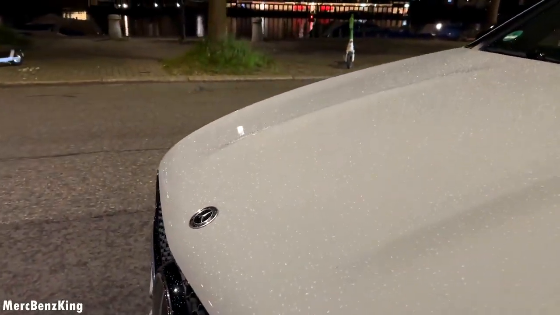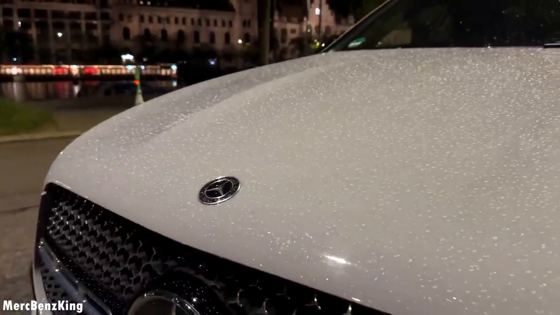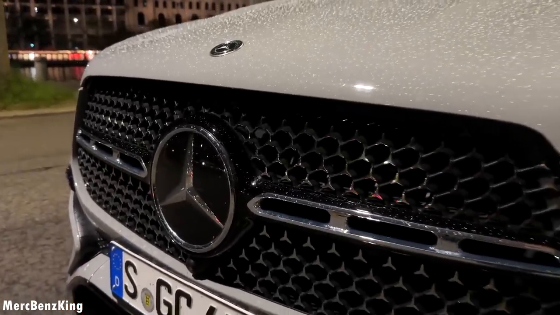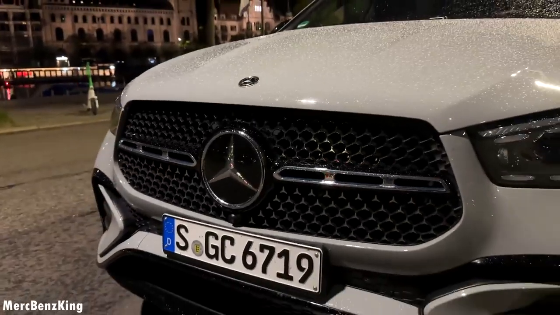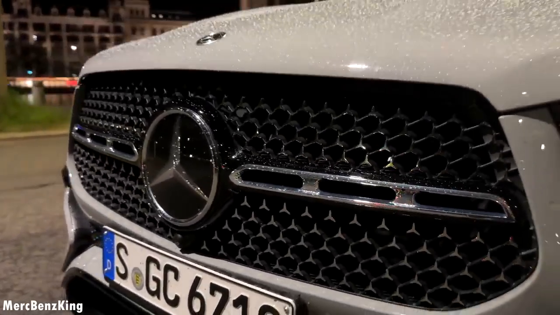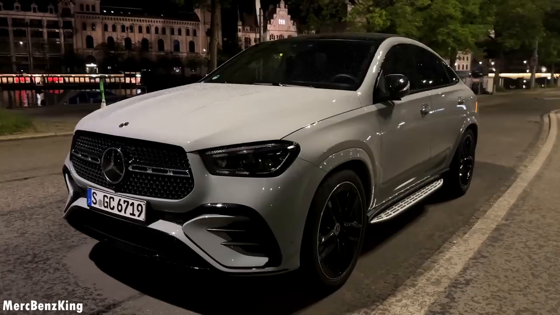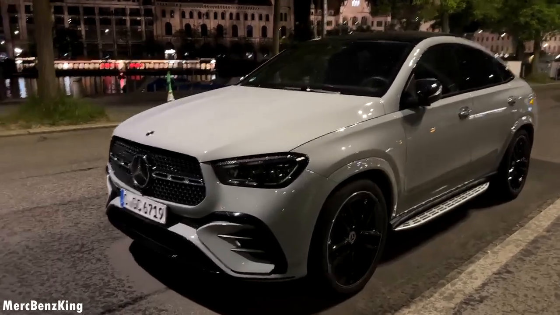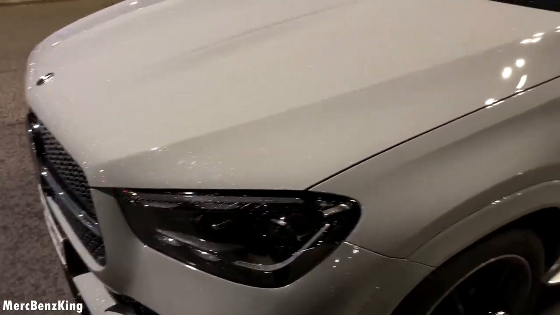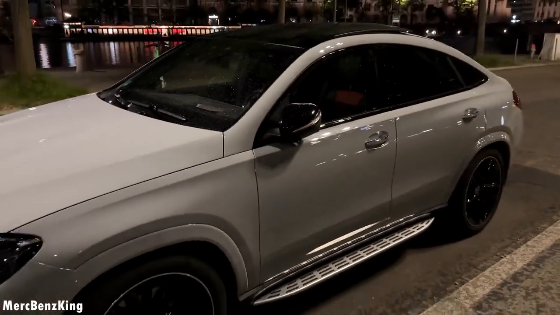Beautiful raindrops on the bonnet. It is very noticeable with this exterior color. And these are the new stars. We used to have diamond grille, but this is, in my opinion, a Mercedes star grille. Amazing. It has the new front bumper look. The headlights are called multi-beam, so they adapt according to the traffic. We have the night package, so darkened side mirror caps.